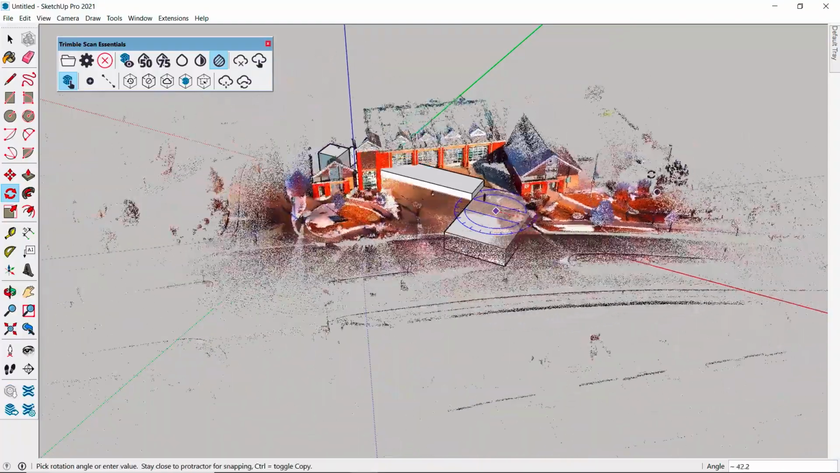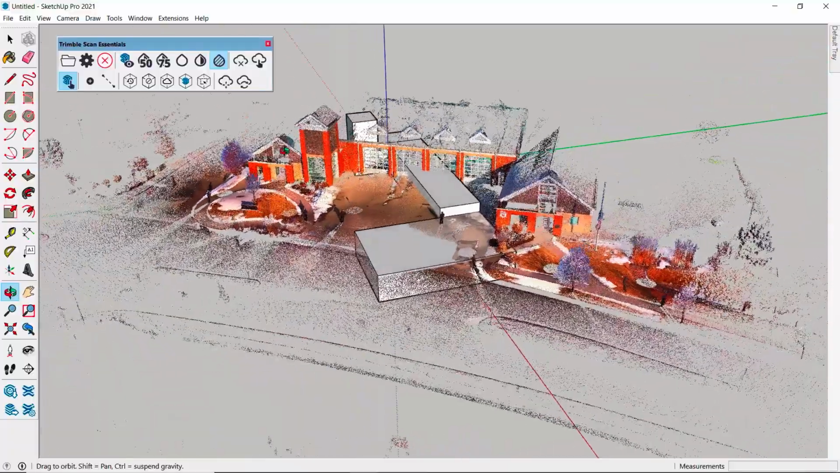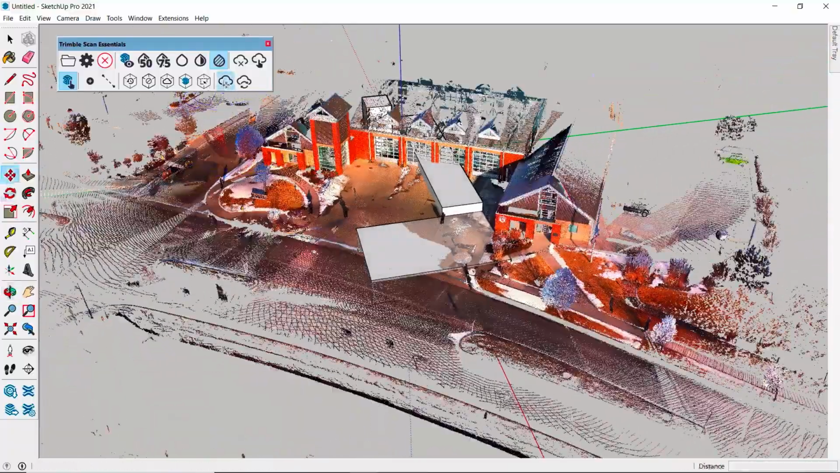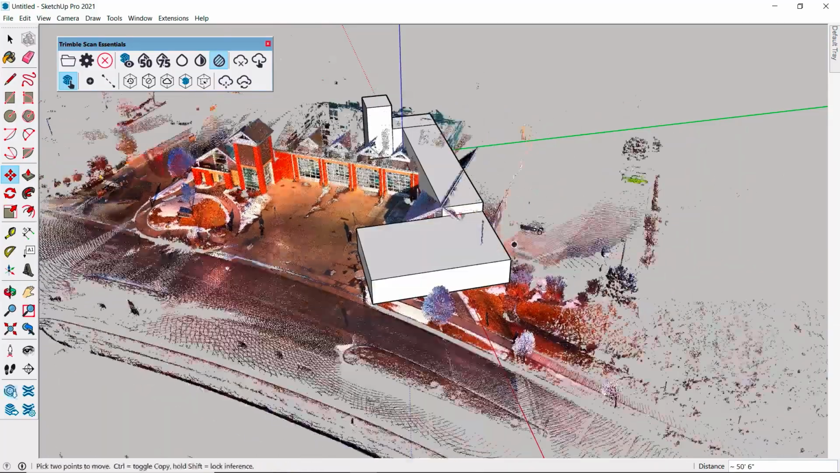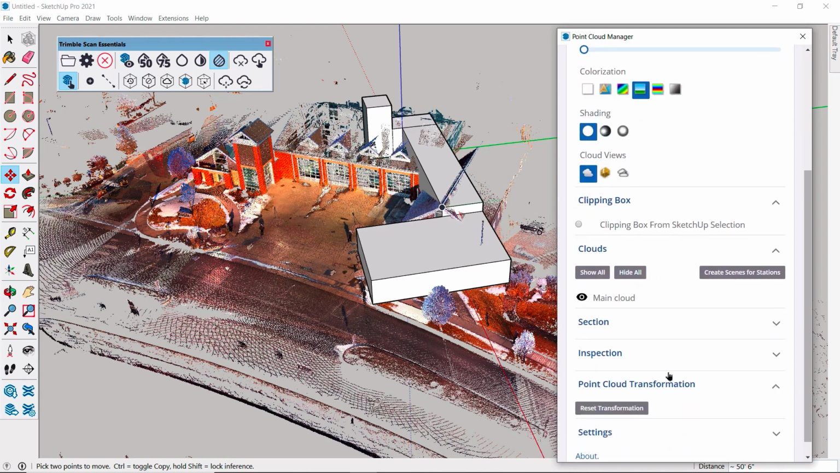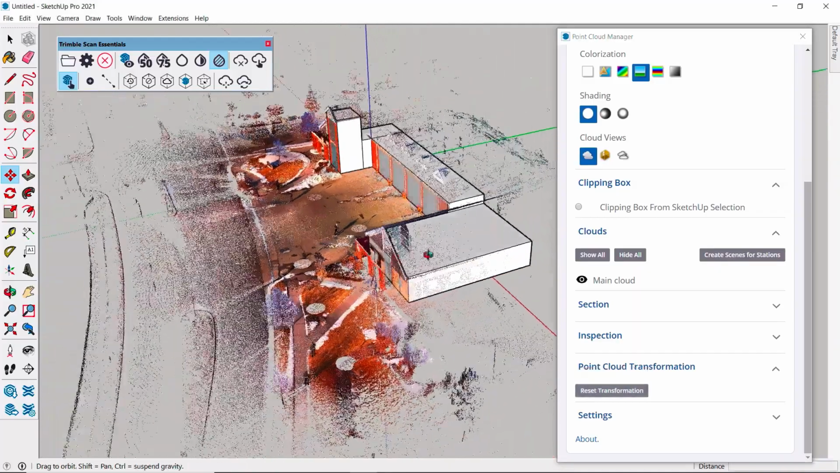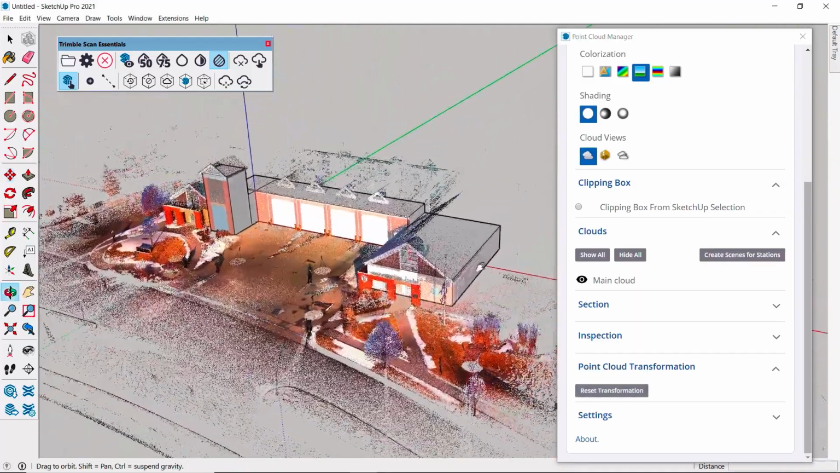Maybe you have an existing model and you want to align a newly imported scan to your model, or you are bringing in multiple scans that aren't registered to each other. Whatever the reason, move and rotate will snap points in your cloud to points of the model. And if you need to reset the transformation, you can find that option in the Point Cloud Manager.